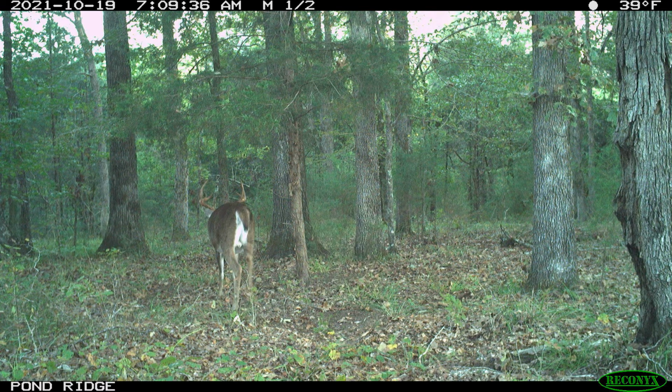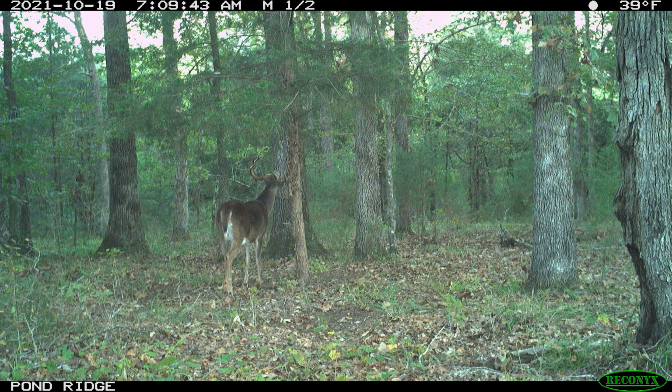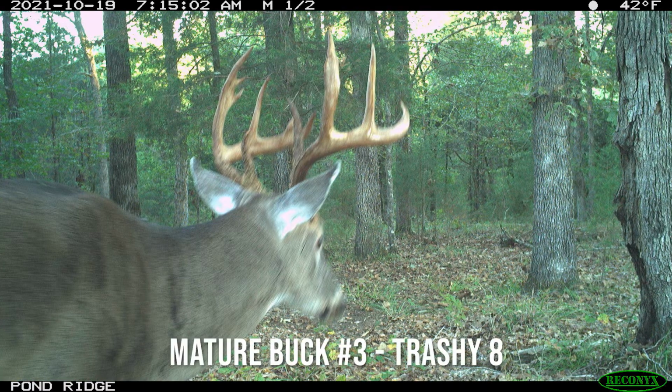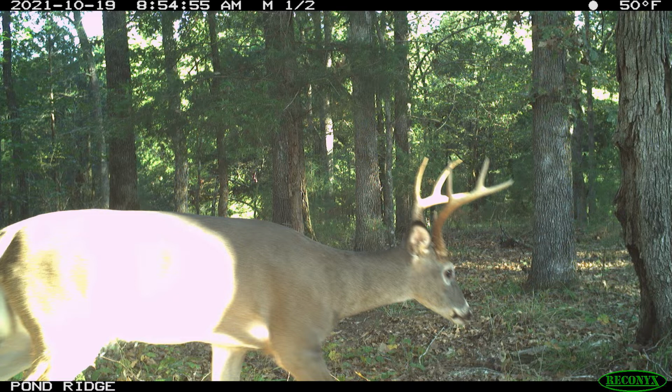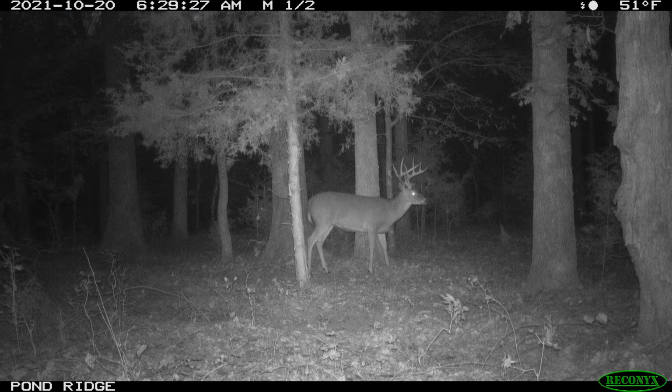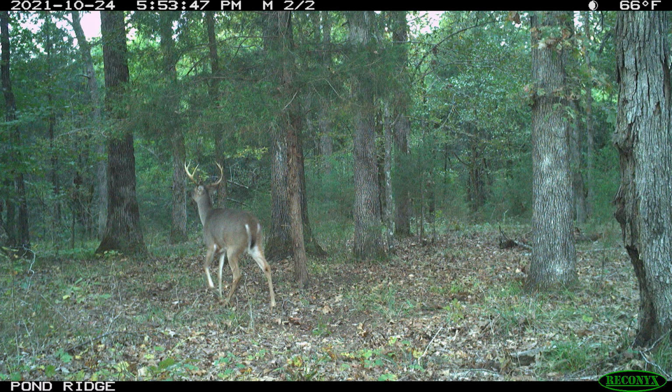You see him as he's walking up to the scrape. I mean, he's hitting the scrape October, what's that, 18th, 19th, in the daylight. He was a killable deer. So he hit the scrape a few times, as we see in October, so he was a killable deer. We just weren't there on the right day.